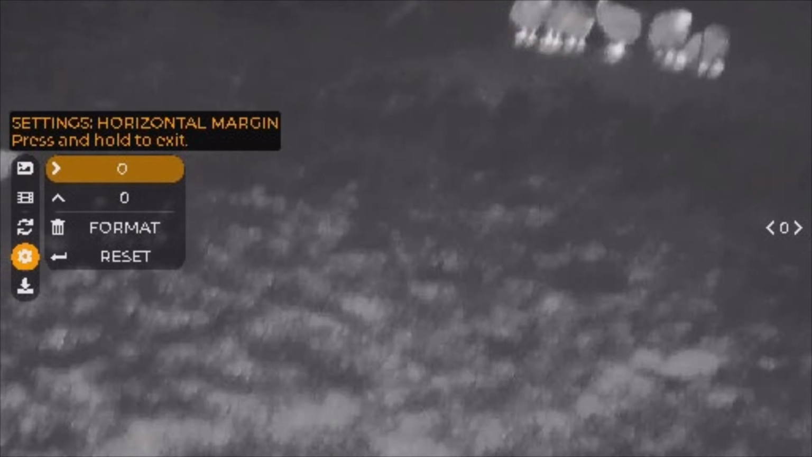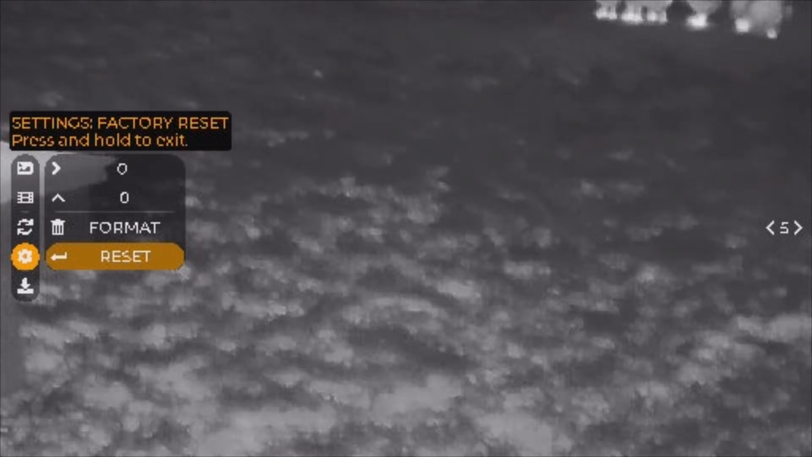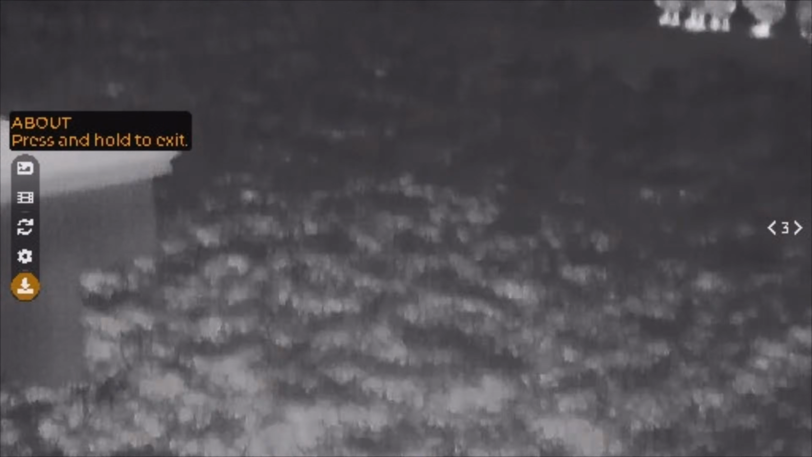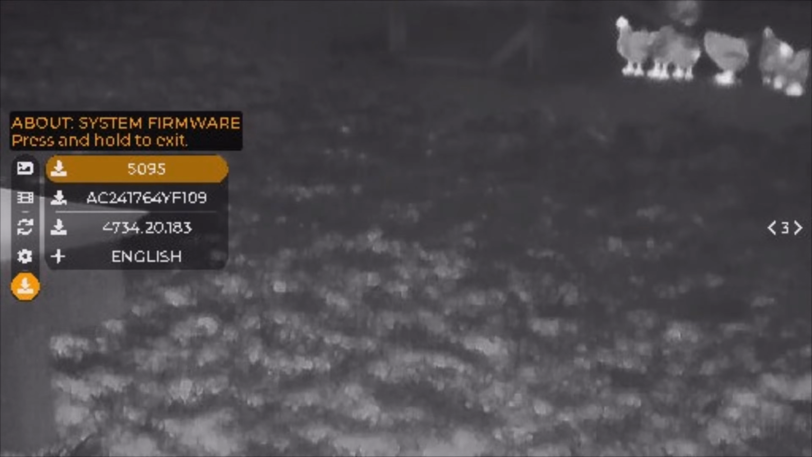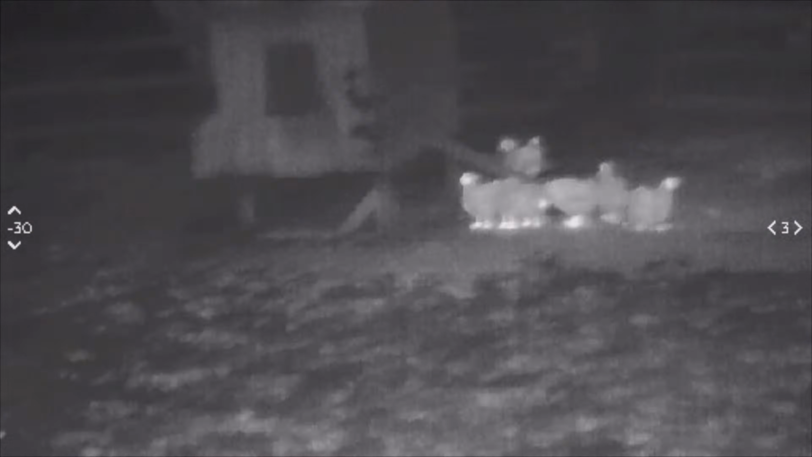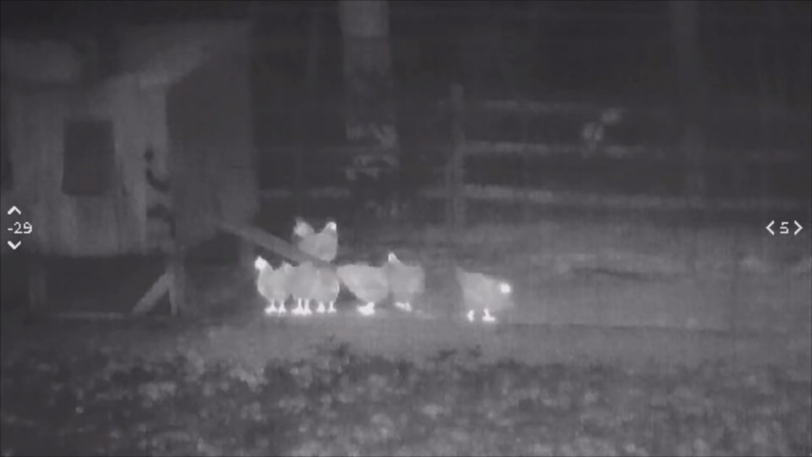You can try to adjust to line it up with your night vision, which I was unsuccessful in doing. Format memory, reset to factory settings. Hold the center button to go back, and then this is just about this device, all that stuff. So pretty simple, pretty straightforward controls. The rear button, you click it one time to record videos, hold it down to take photos.